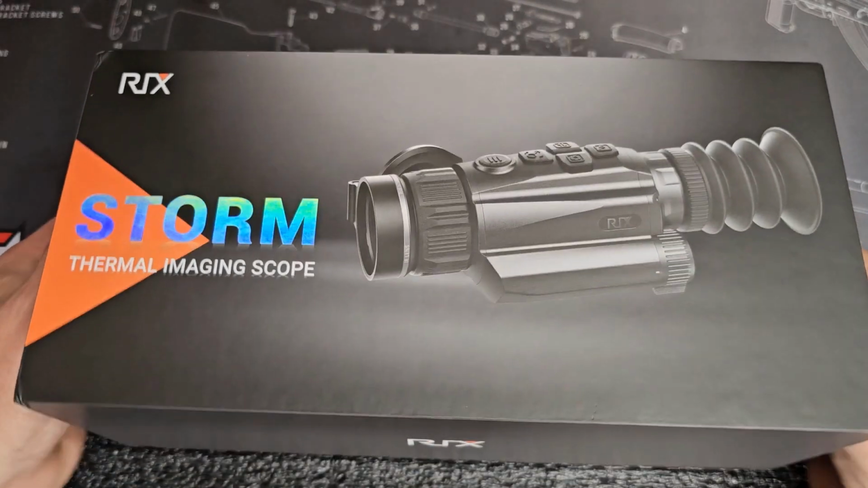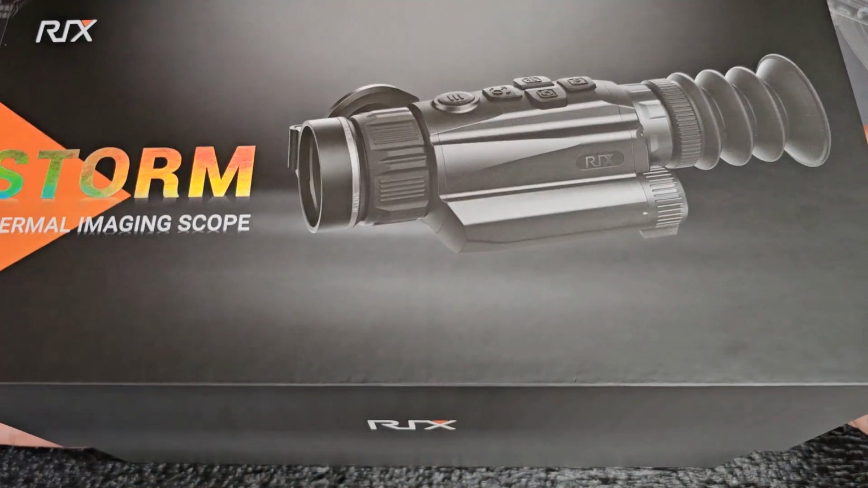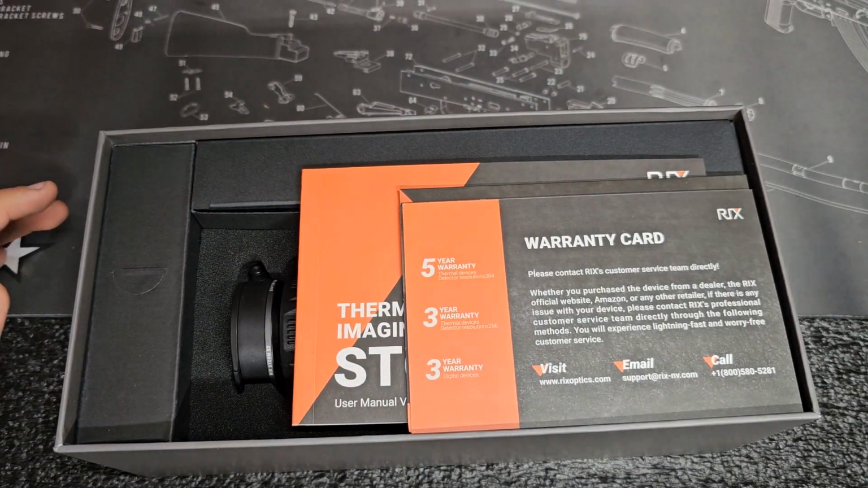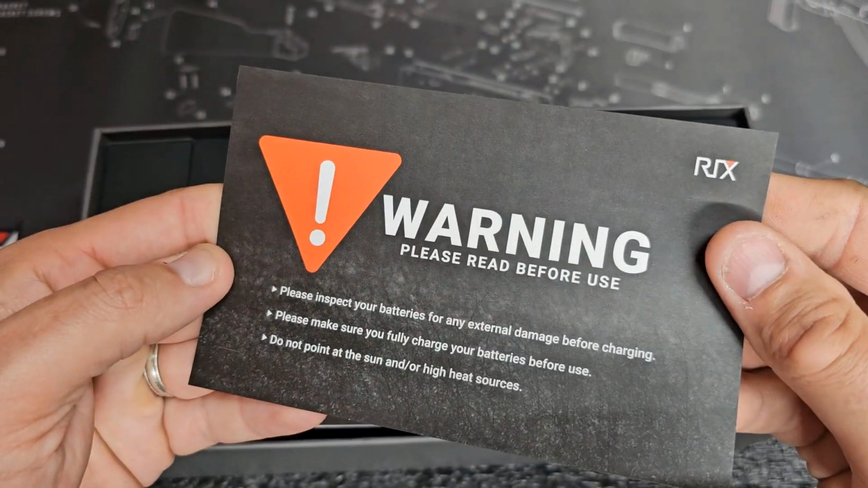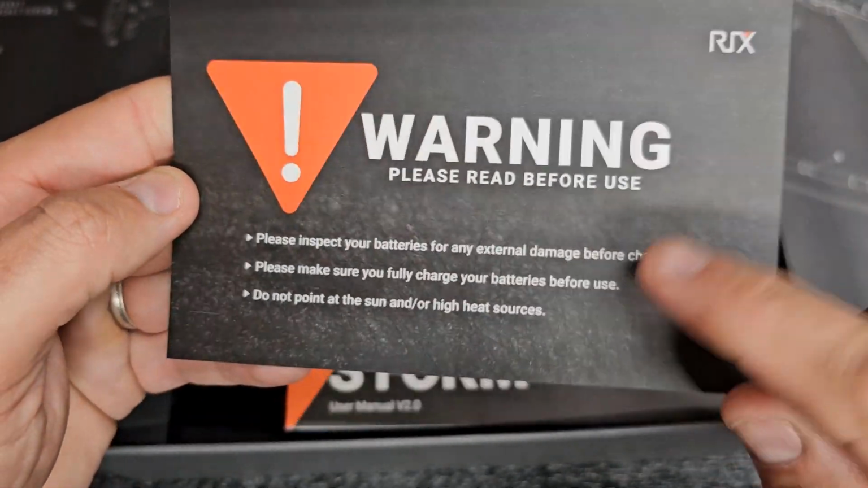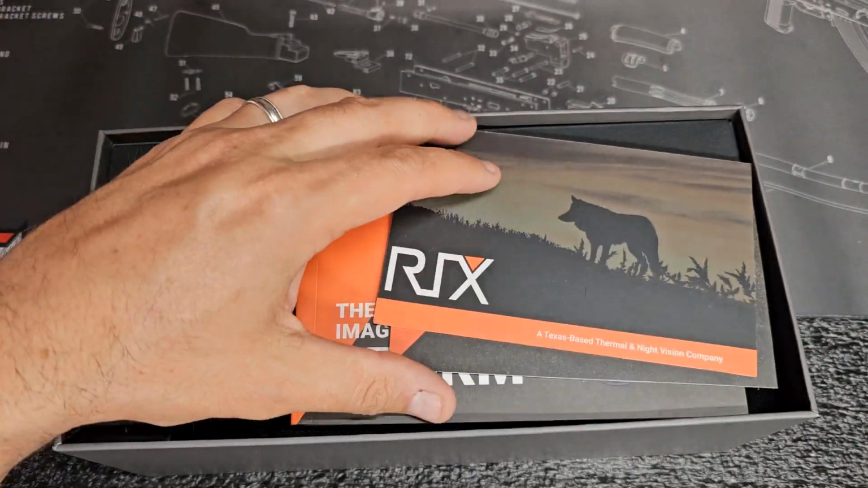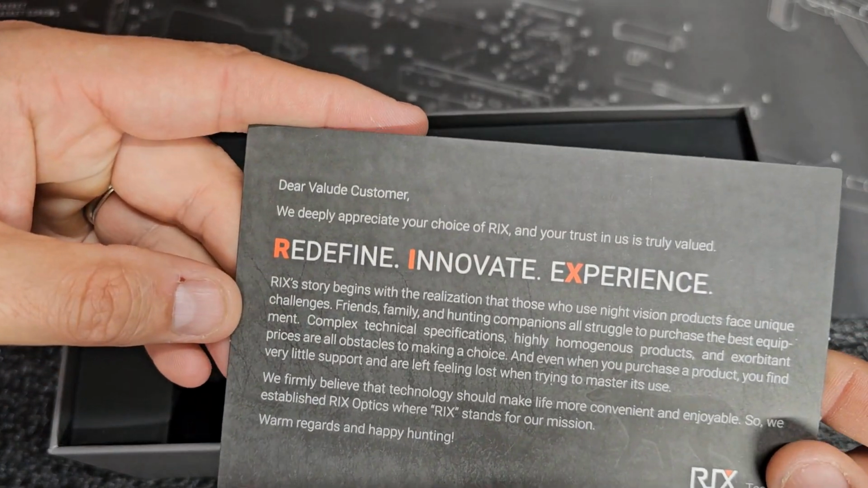Maybe. Come on, box. Tight fit. Okay, so there's the top. And we've got a warranty card. Please read before use. Always like to go through the information that is sent in with these optics, just so you can actually see what is legitimately in the box.